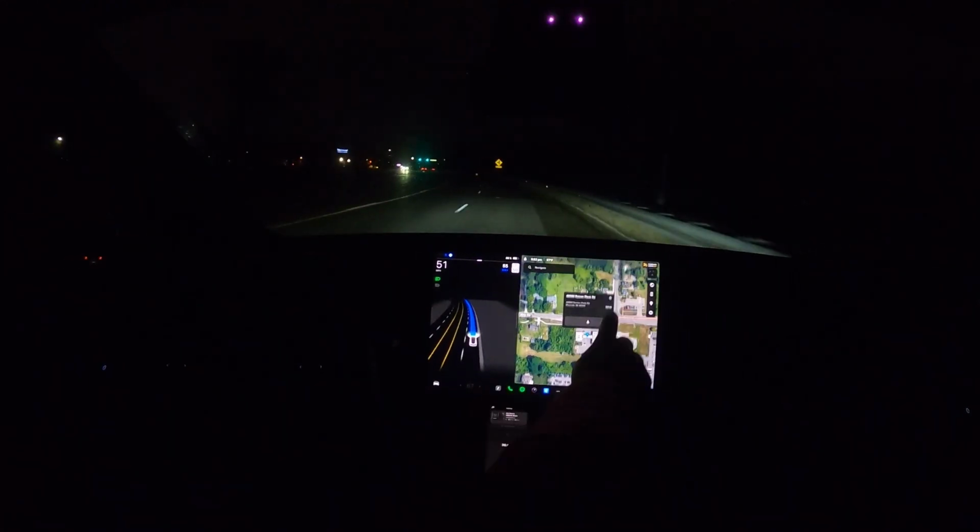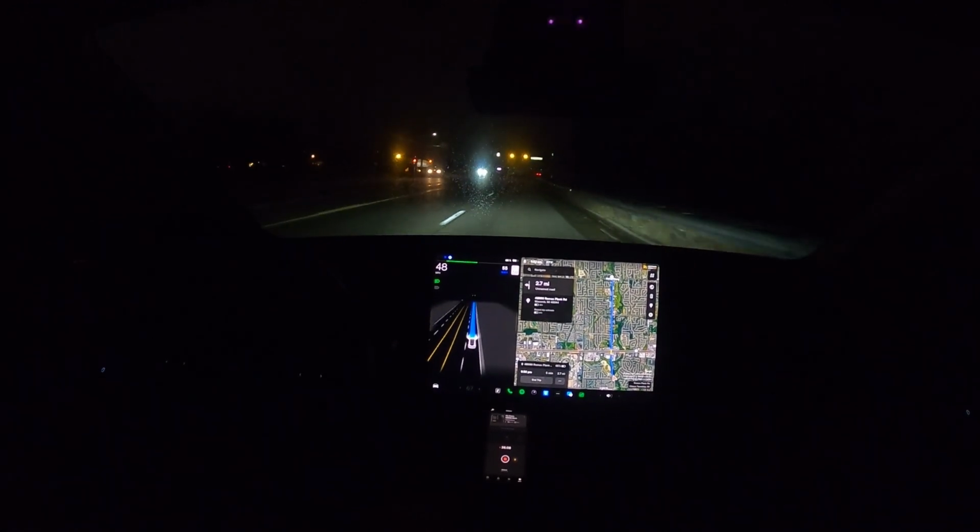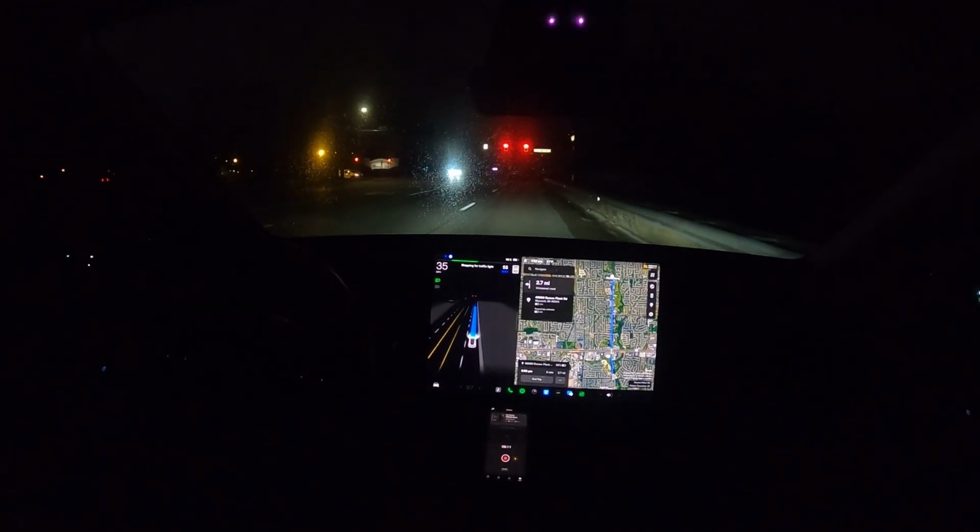So I'm navigating 2 miles up the road. Okay, yellow. Slowing down. Nice deceleration. Nice deceleration.